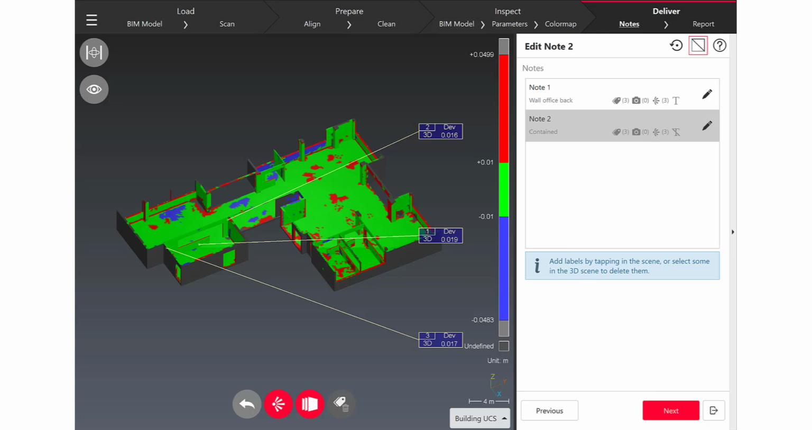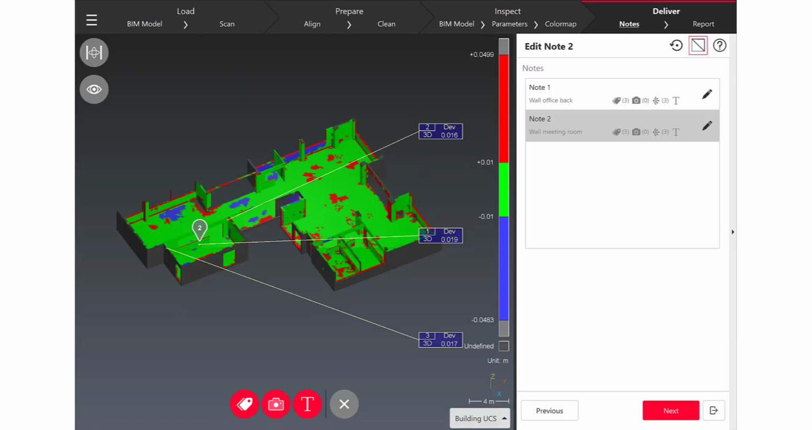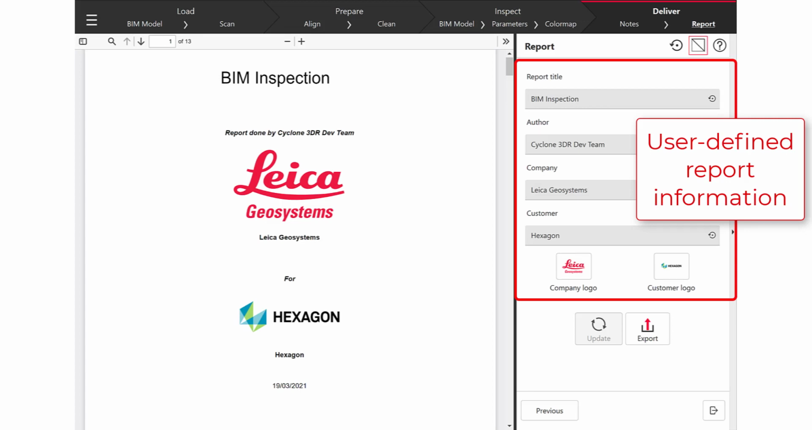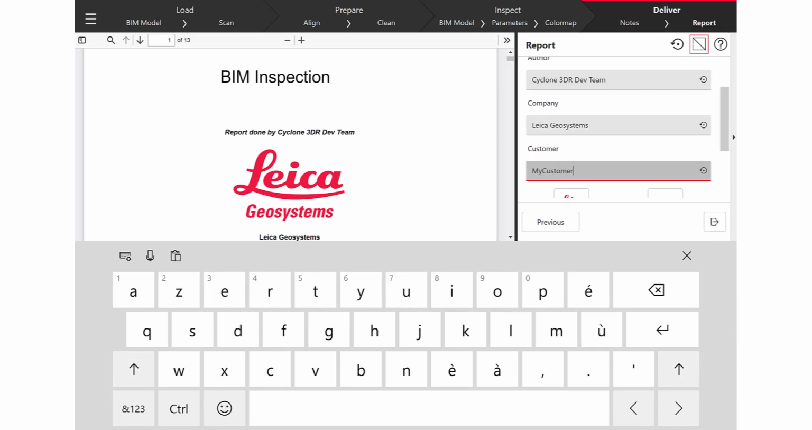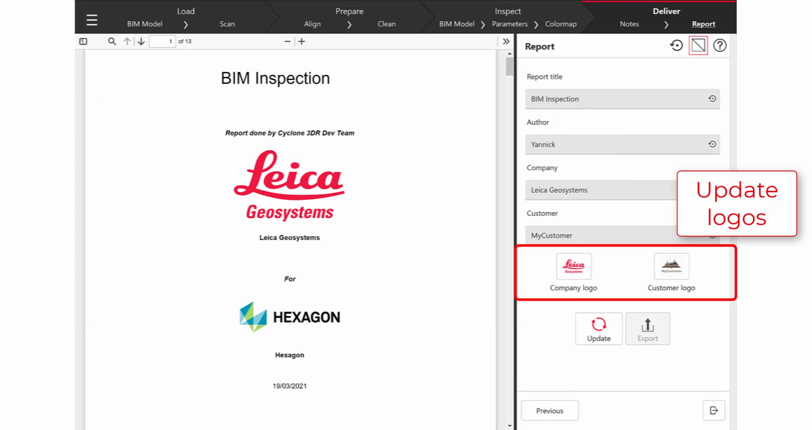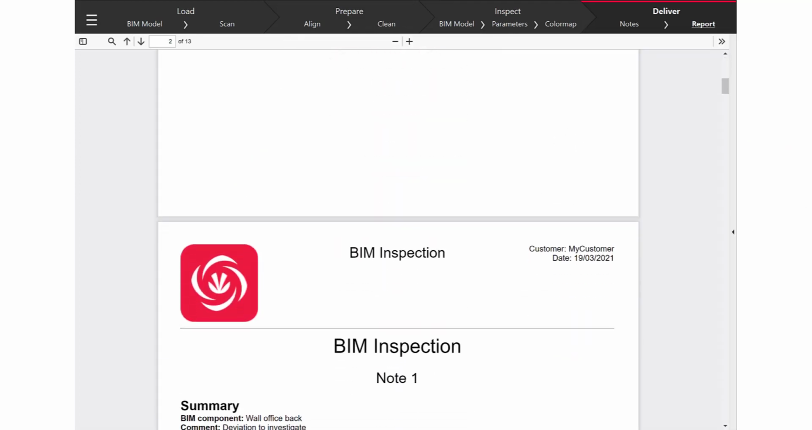Finally, you can see that we have a user-friendly command to define any comments, and in one click, after the creation of notes, now I created my report. So in order to finalize it, what I can do is customize some information, and I can also load a logo for my company or for my customer. And again, another click to update, and now let's have a preview of the PDF report.